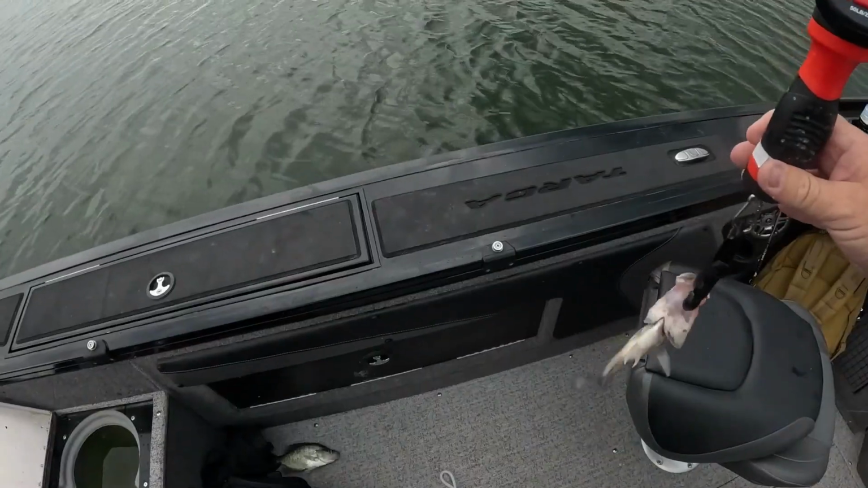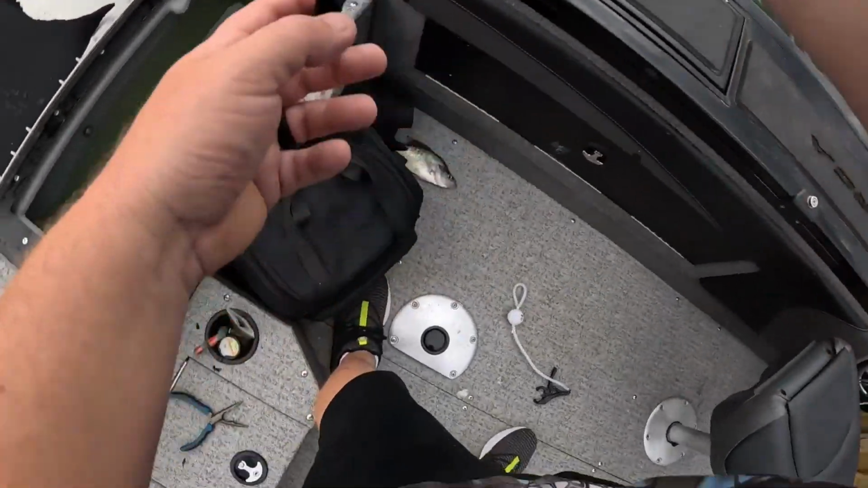Was yours not very big? Got big. 7 ounces, it says it weighs. I don't know what's going on right now, dude. The scale needs to kick rocks.